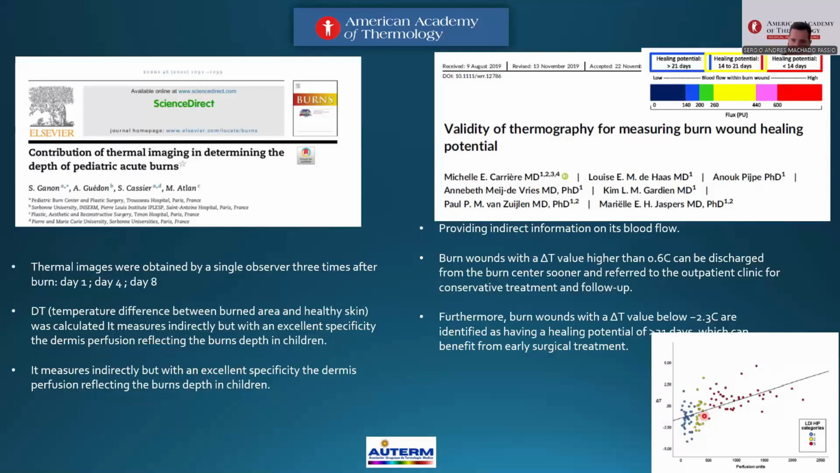But if the same areas are negative 2.5, 2.3, sorry, temperatures, and LDA identifies poor vascular flow under the skin, perhaps they need early treatment with surgery.